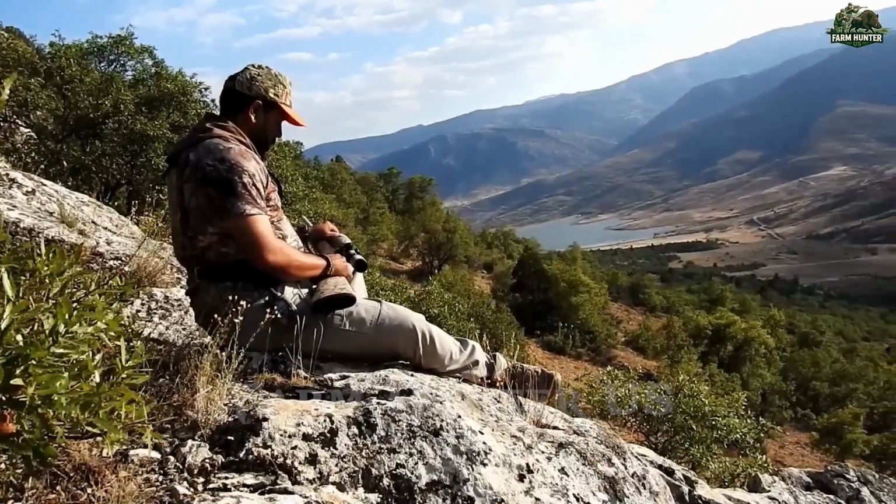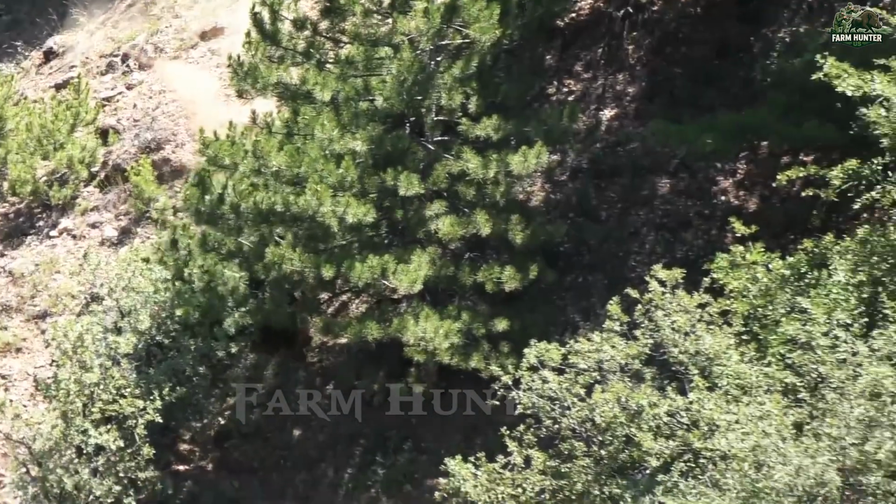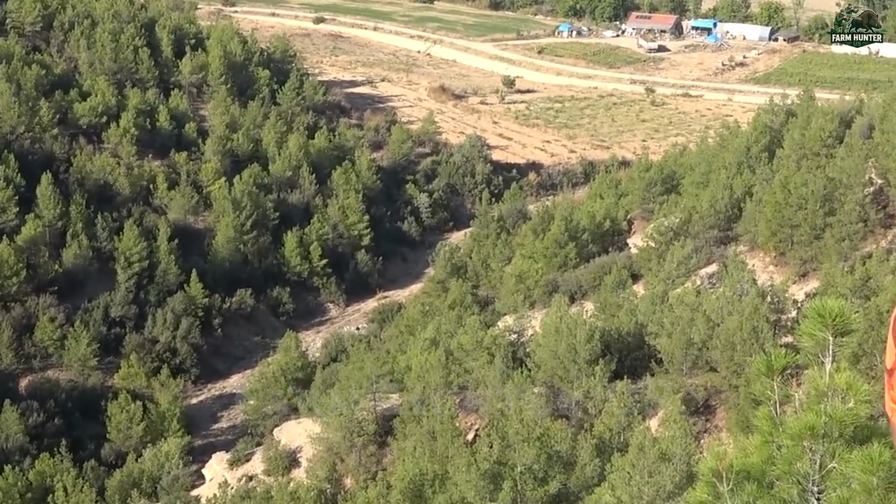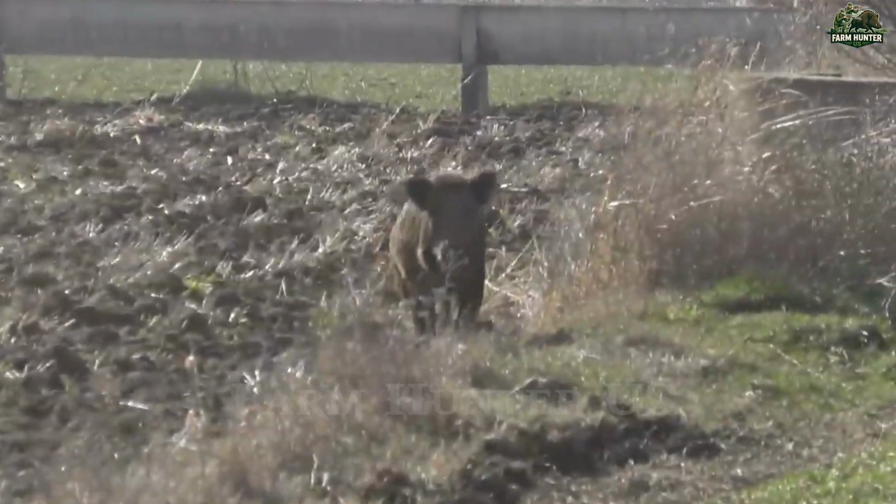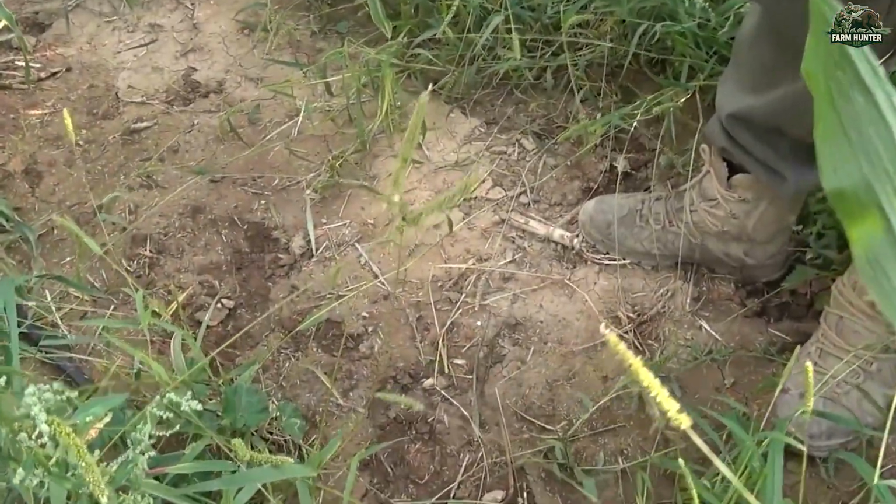In Wisconsin's rugged backcountry, picking up a rifle wasn't a choice made out of thrill, it was a matter of survival. Wisconsin's mountainous terrain and thick brush make it an ideal hiding place for wild hogs, which only adds to the challenge. If you're a landowner, you can't afford to wait until the damage is done. Early signs, rooted soil, broken fences, crop damage, are warnings to act now.